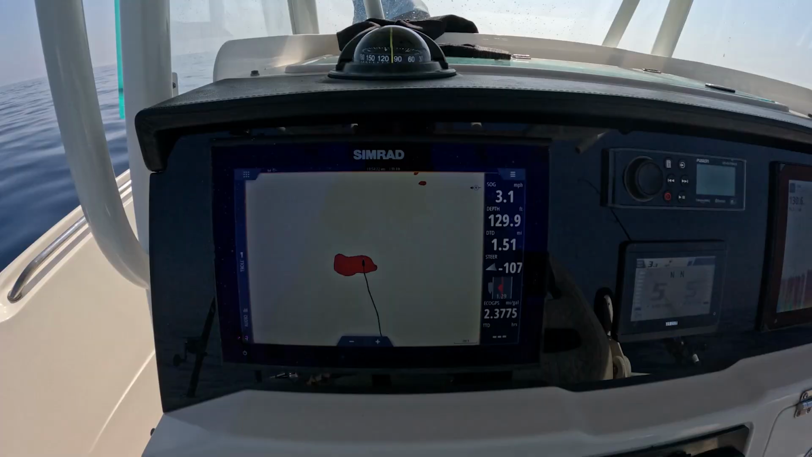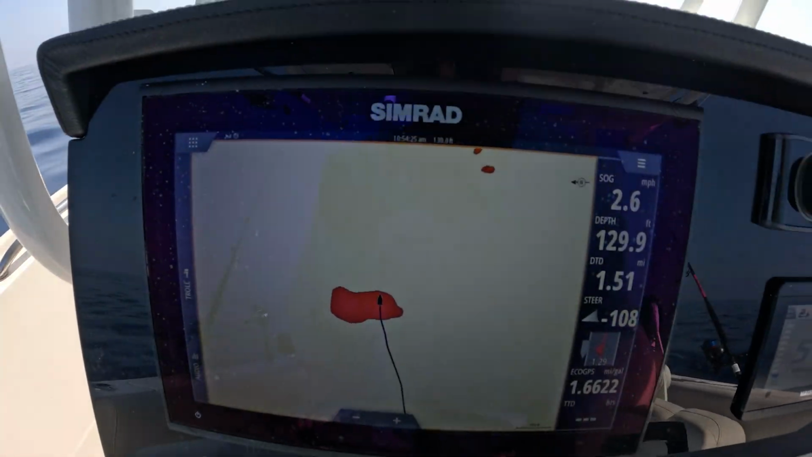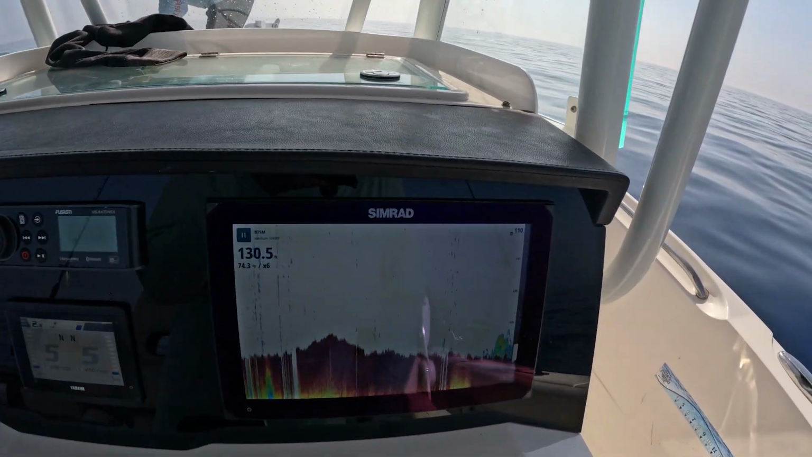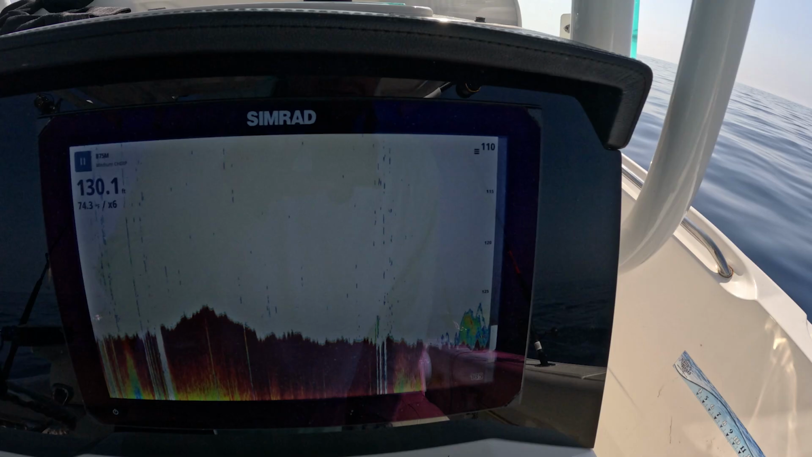We're pulling up to this piece of hard bottom here at 129 feet. Usually on hard bottom you find like red grouper, maybe some lane snapper. So we're just pulling up to our next spot. We're fishing some hard bottom for grouper and snapper.